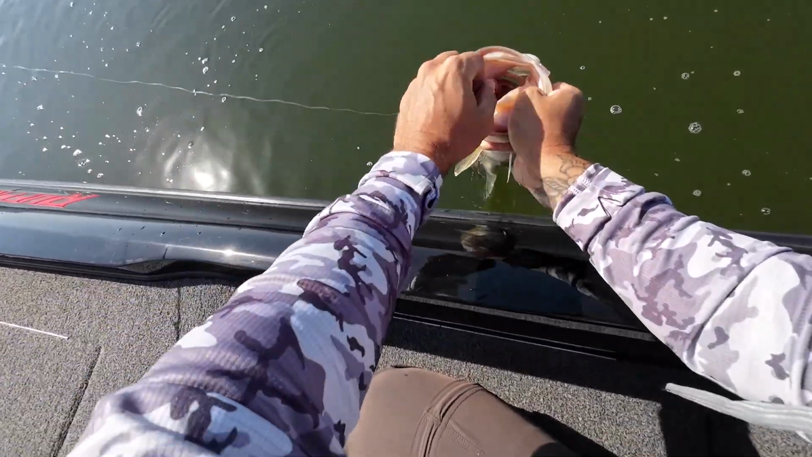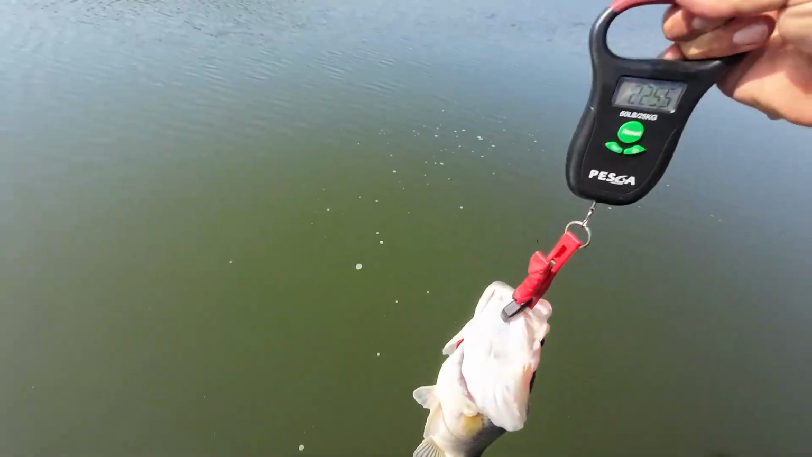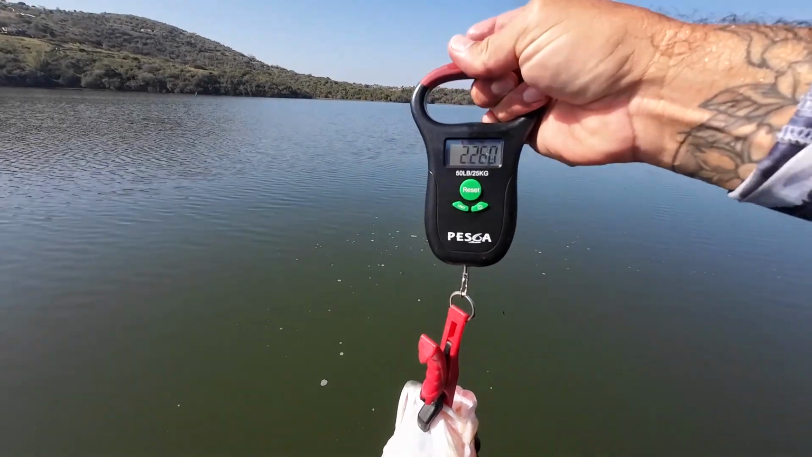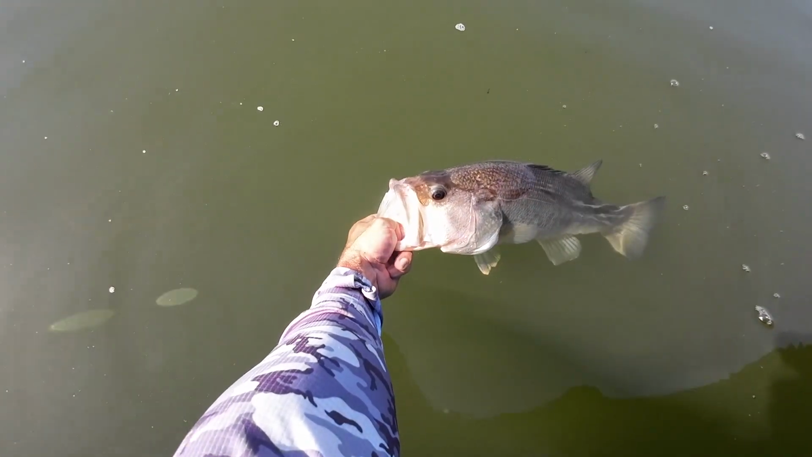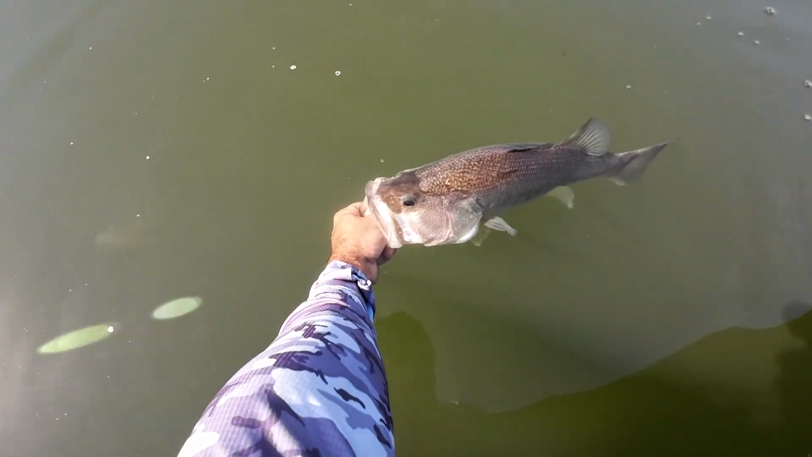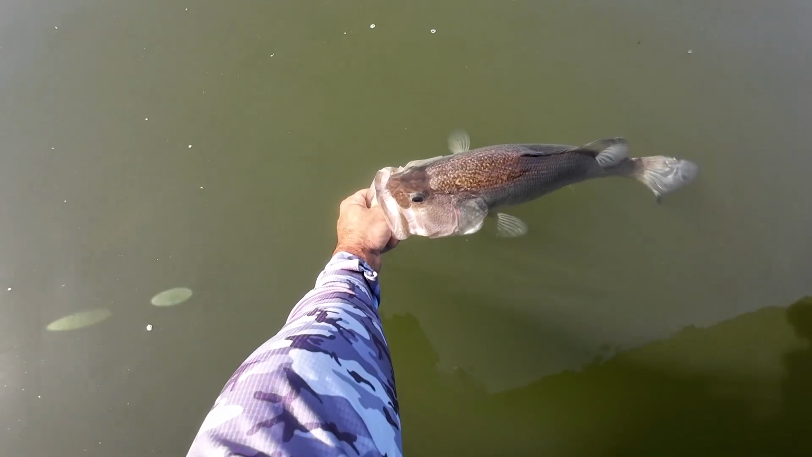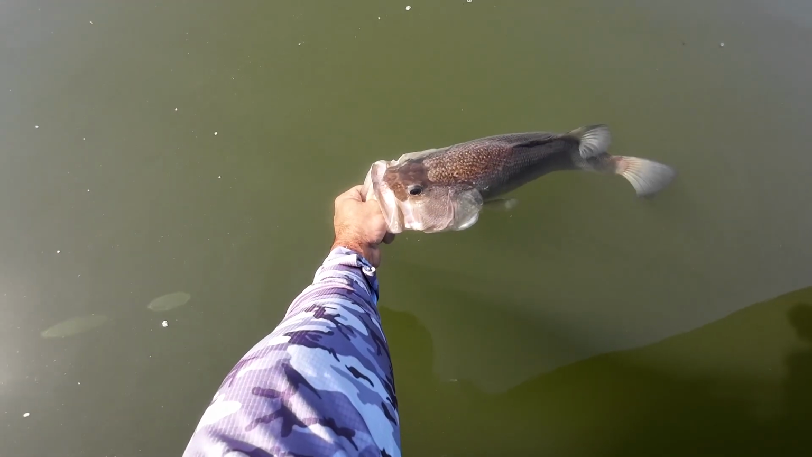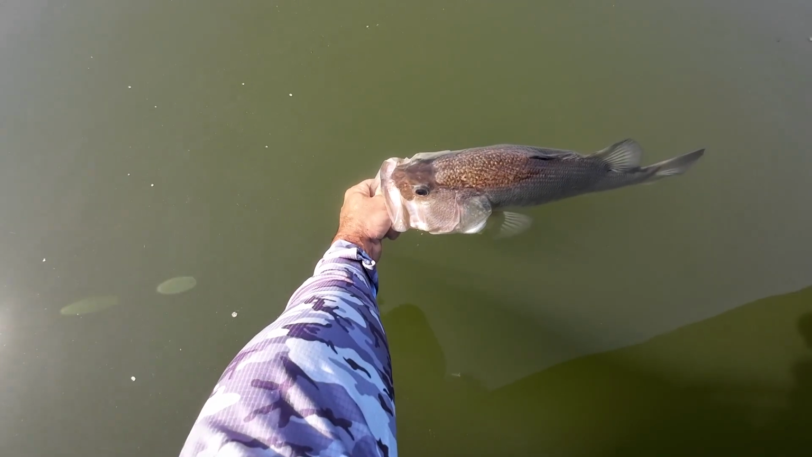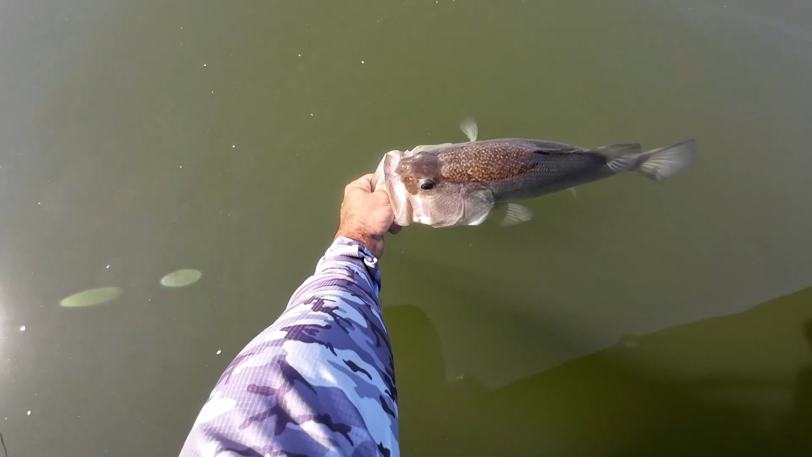That is just absolutely insane. That is just incredible. Unbelievable. Beautiful fish. I think that just shows you, if you're paying attention to everything that's going on around you, including your electronics. I mean, that's a 2.2 kilo. Let's consider that a bonus fish. A combination of paying attention and electronics.